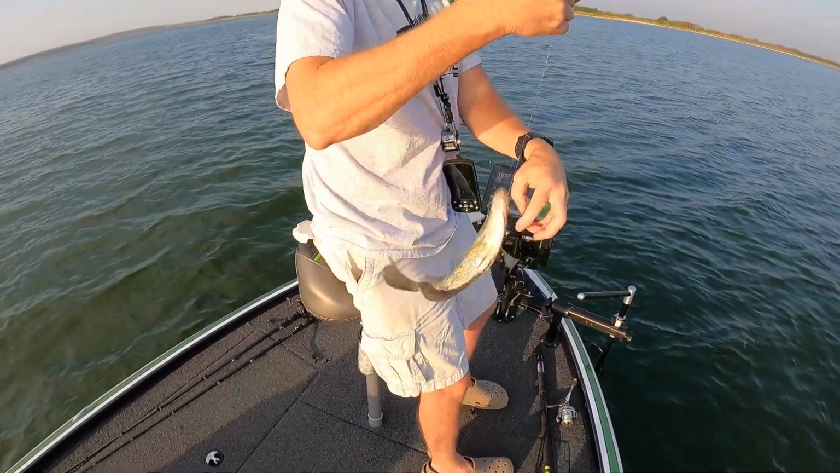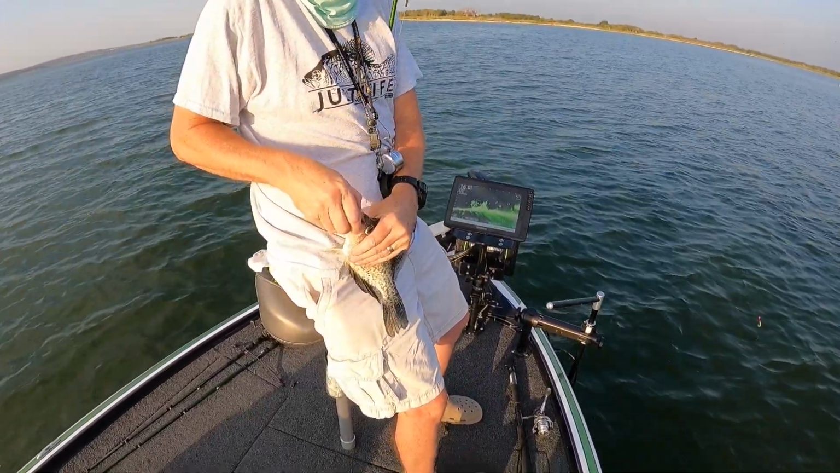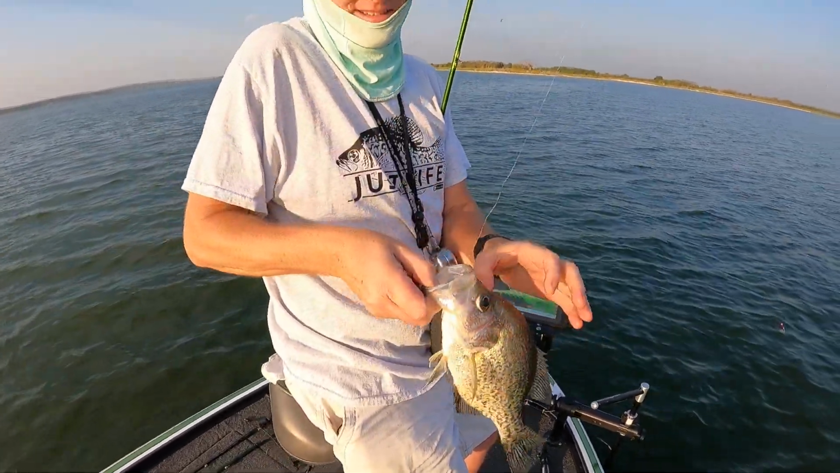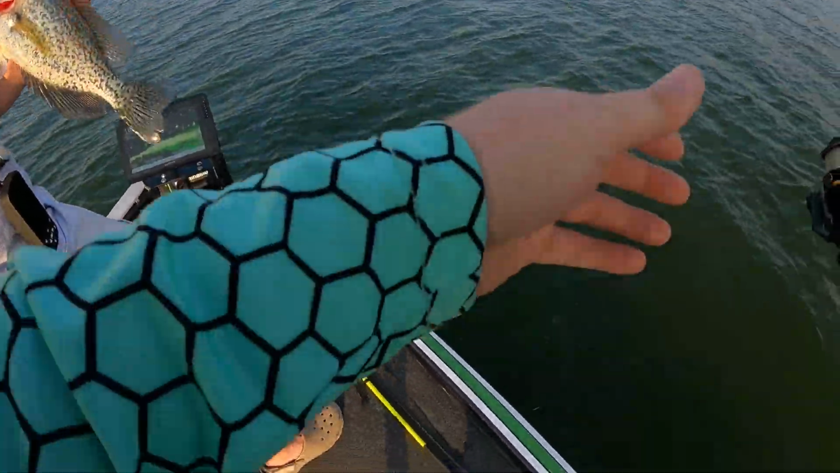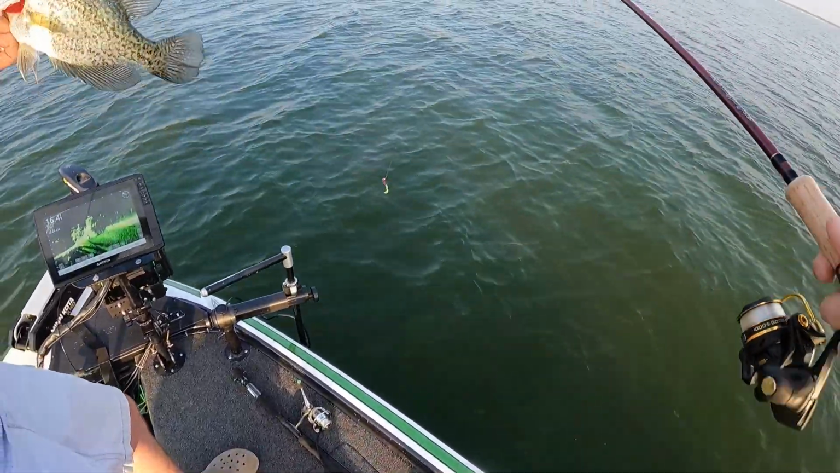Look at that joker. Look how skinny he is. Skinny, man. Ain't no meat on that fish at all. Look how thin that fish is. It's the skinniest fish I know. He inhaled it. Yeah, looks good on a hand tied. My goodness. Skinny little fish. Let me see if I can't get down there with you.